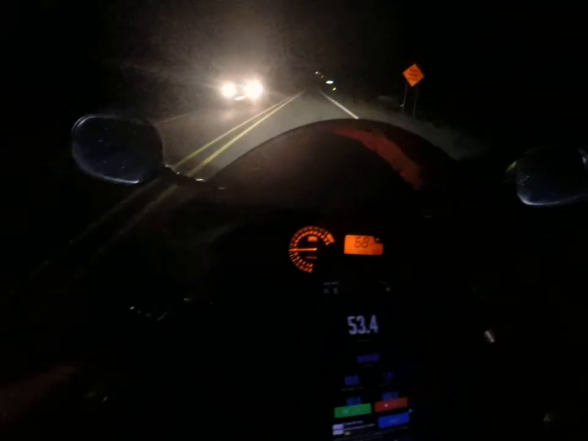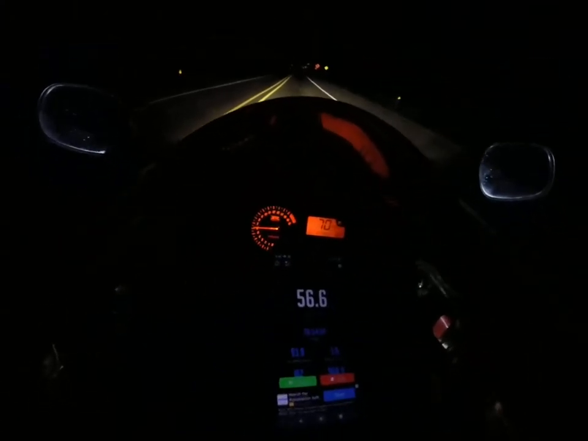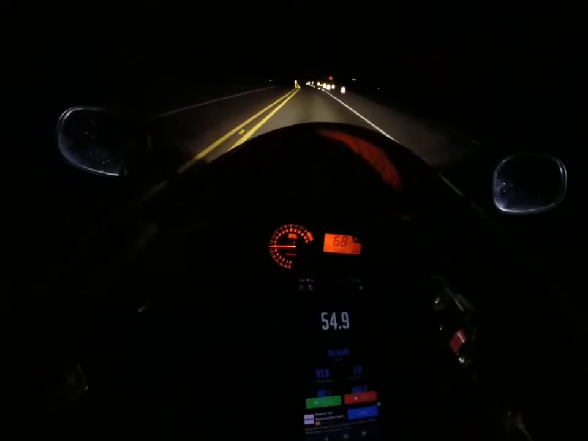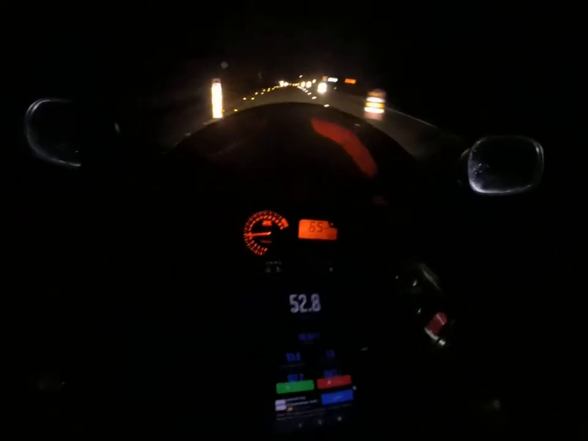Yeah, we got construction going out here. Which, if you didn't know, construction zones are only active when there's workers present. So you don't actually have to slow down. Like this late at night, I guarantee there's not a single worker.